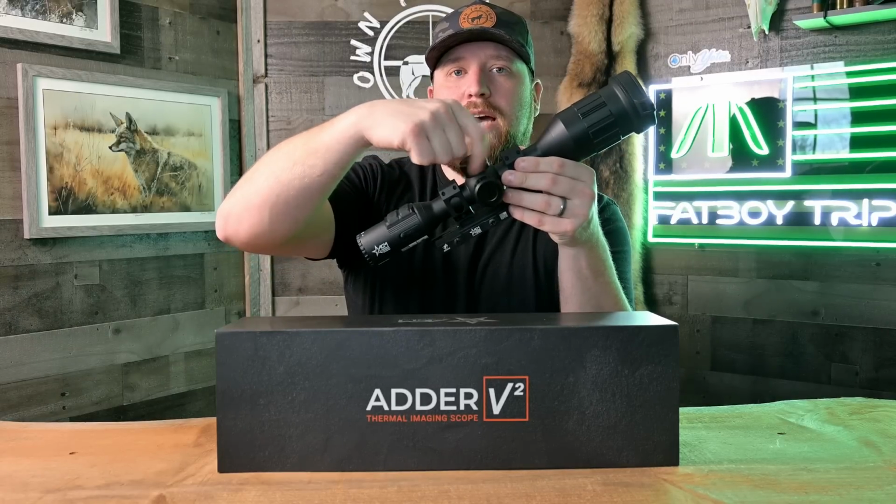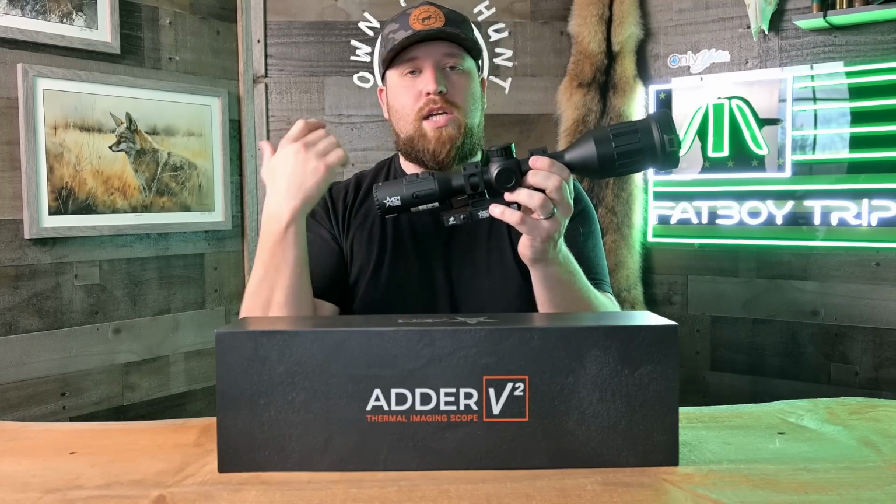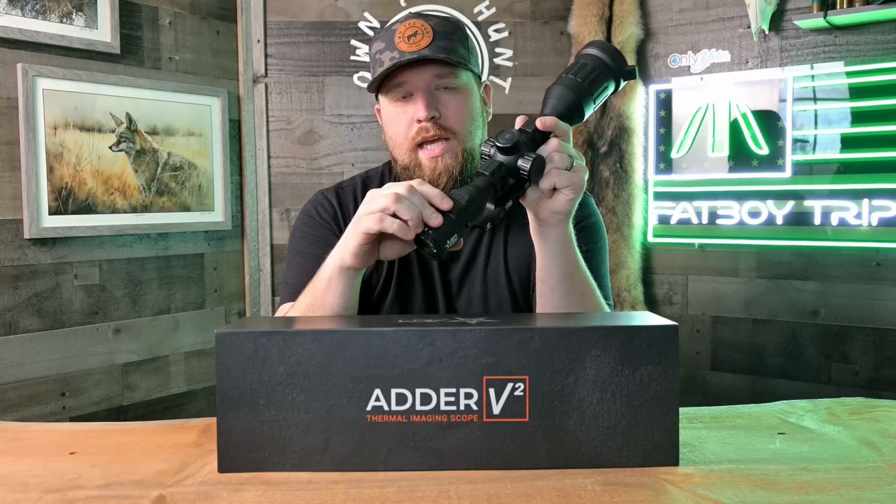This turret up here has really nice tactile feedback clicks when you're turning it. It's really smooth. It's nice. The button click is very nice, tactile, easy to press, easy to use with gloves, things like that. These buttons back here, I hated the Adder V1 buttons back on the diopter focus, and I don't love the Adder V2s. They're better than the Adder V1s, but they're not my favorite. So why is that? Well, they're both the exact same shape.